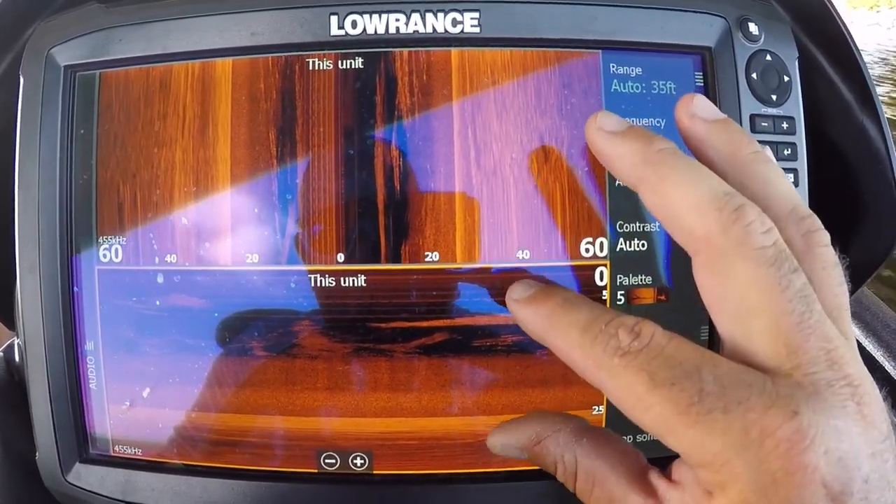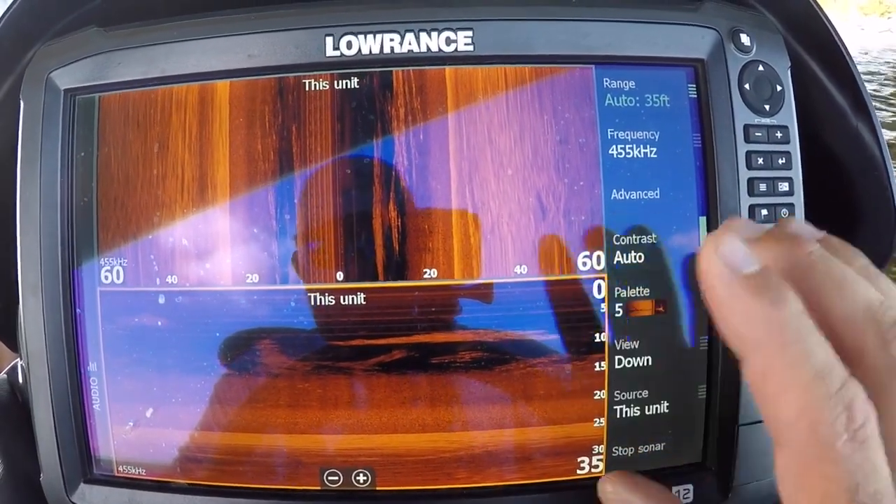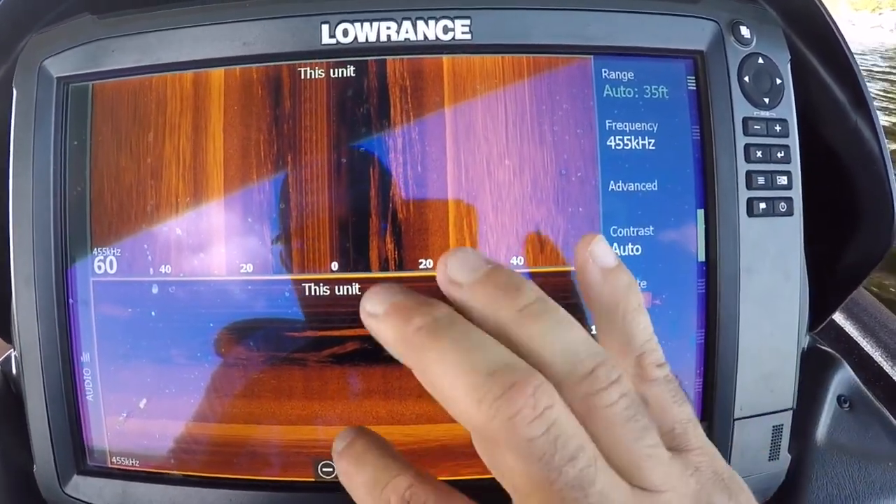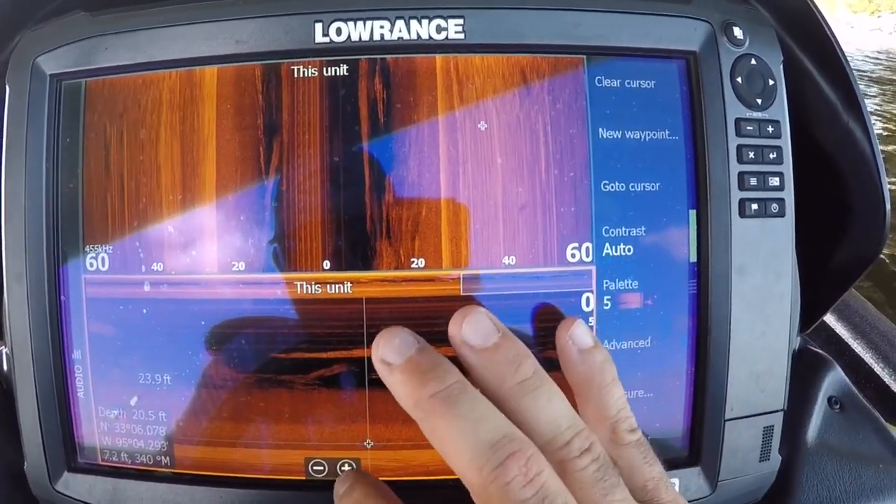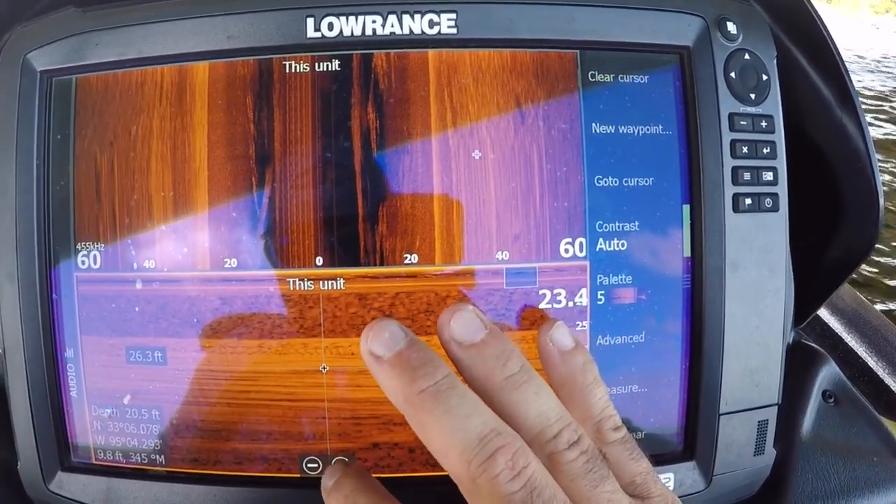So if I'm looking at mainly structure, as my depth auto adjusts, then I'll get a better look at it. Now also, if you are scanning deep water and you see something that you want to take a better look at, you just simply put an icon on it and then zoom in, and you can zoom way, way, way in.